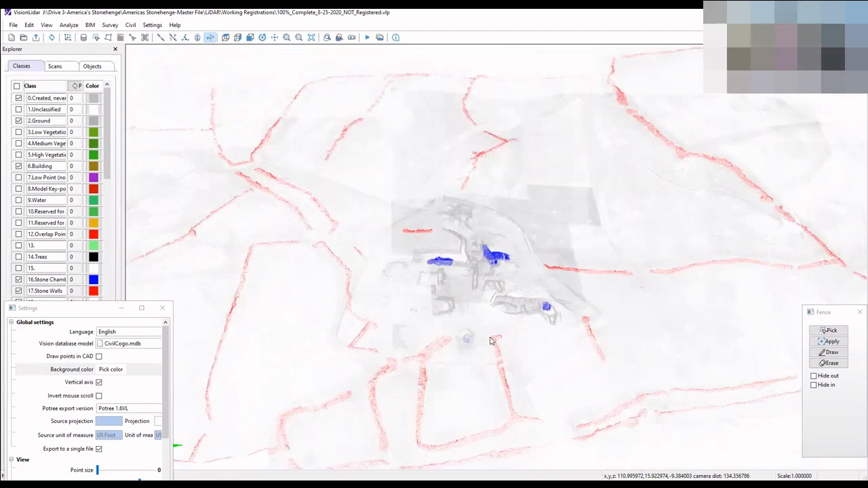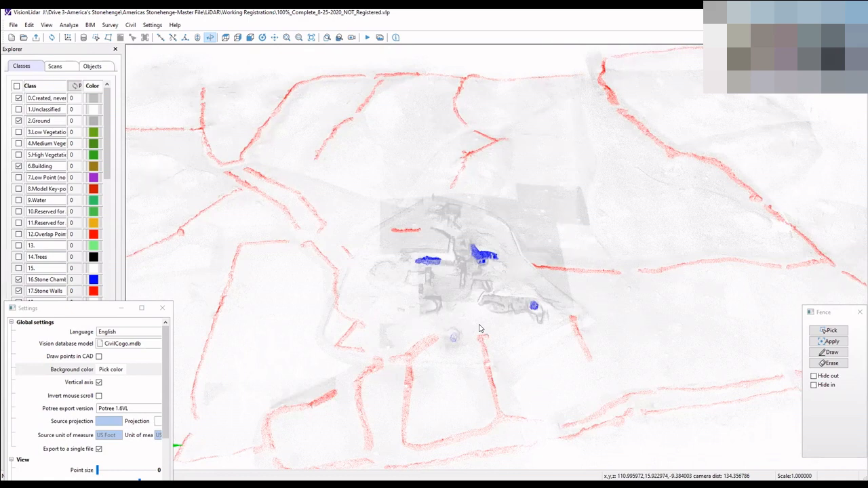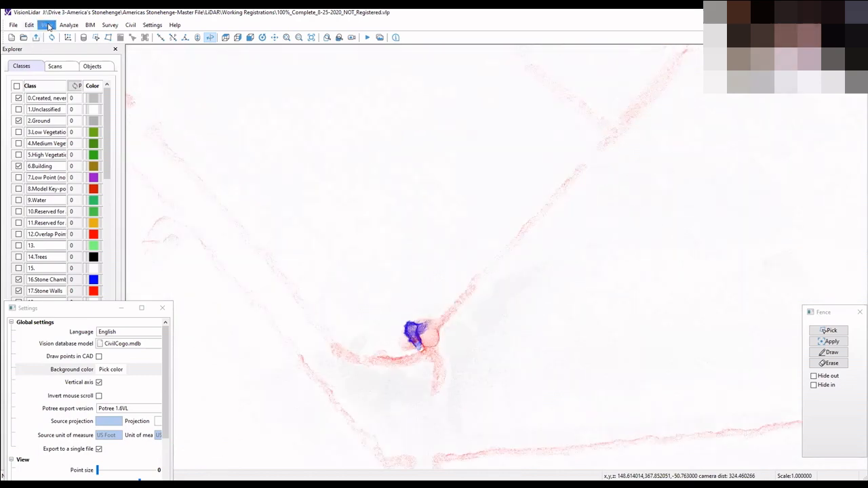Tom, do you have some of the detail work you've done, like on some of the walls or like the snake? Yeah, if I come down here, just give me a second to set some things up.